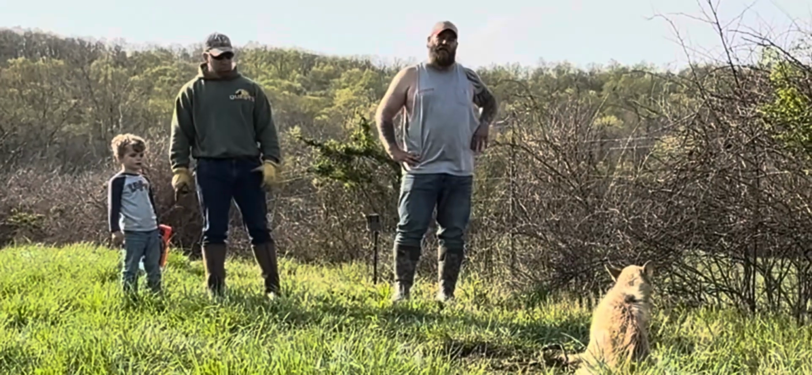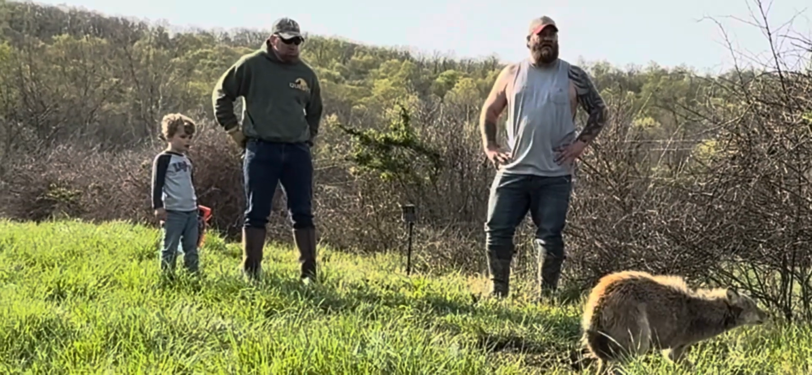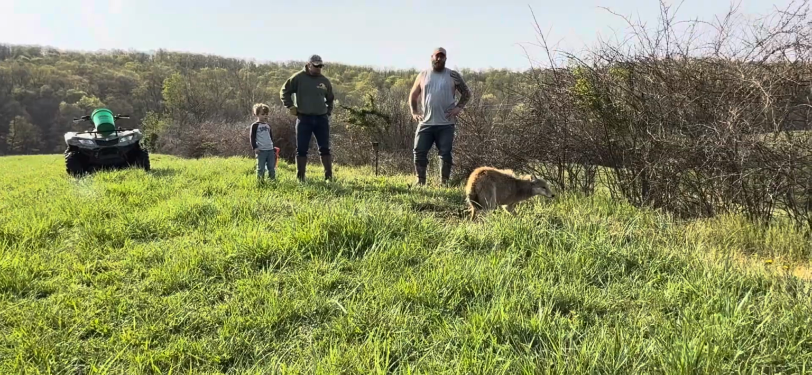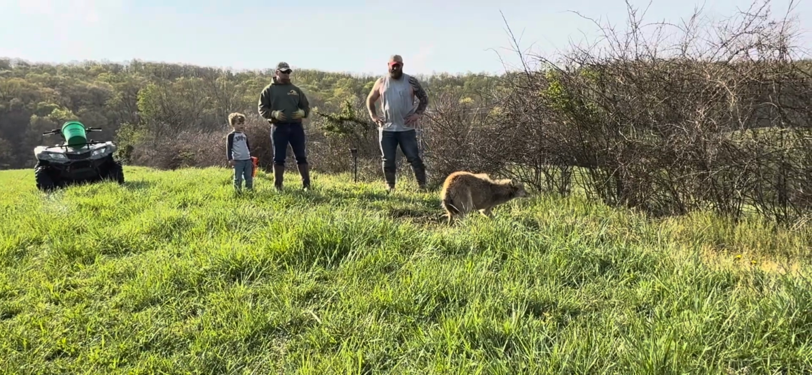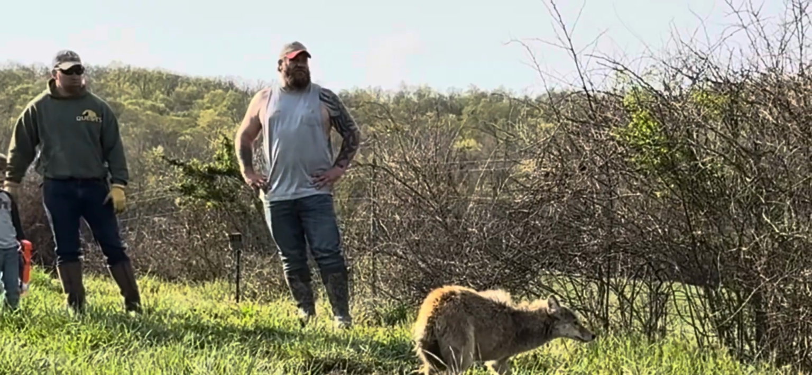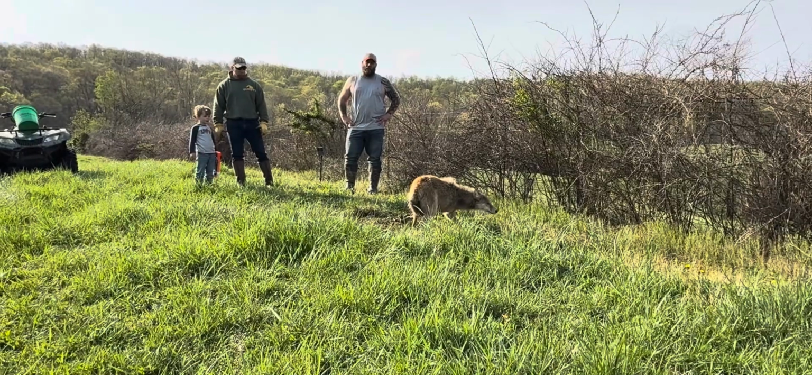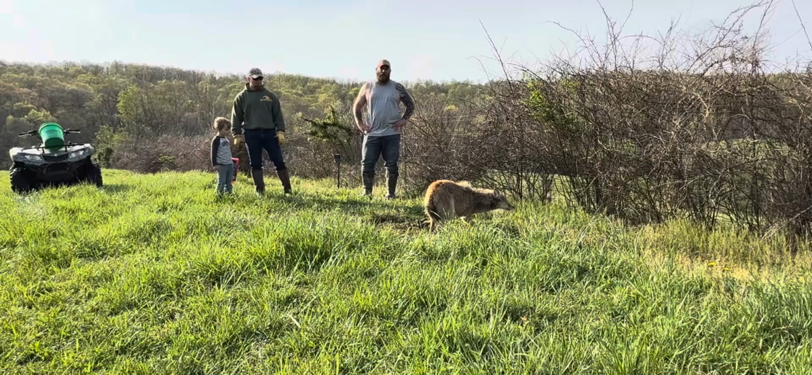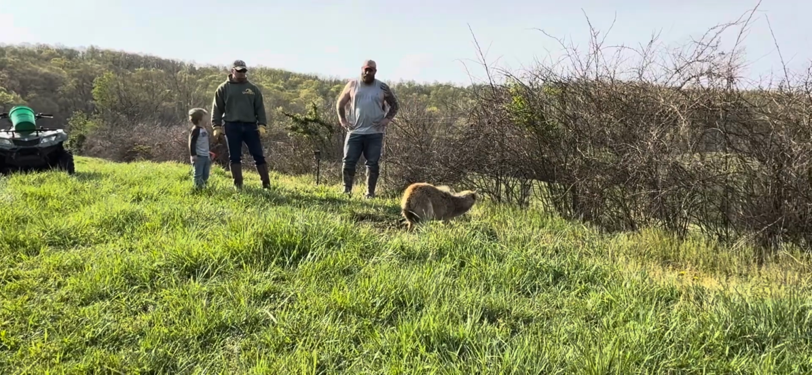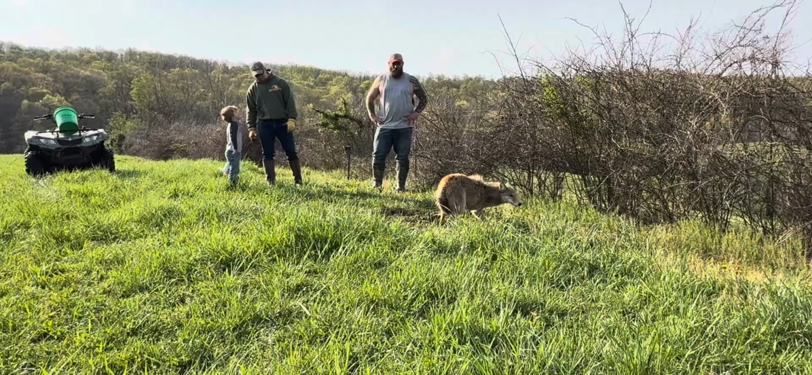Took a little more to get them in, took some more vocals, a little more fights. We were able to get them in. And again, one of them got away, and we've had a hard time with those particular 3 coyotes since then. We've been in here several times trying to kill them, different tactics, coming in, lone howling and leaving, different things. And we finally decided that I don't think we're going to be able to call these coyotes in. We went ahead and deployed another tool in the box, and Colt came in and did what Colt does.